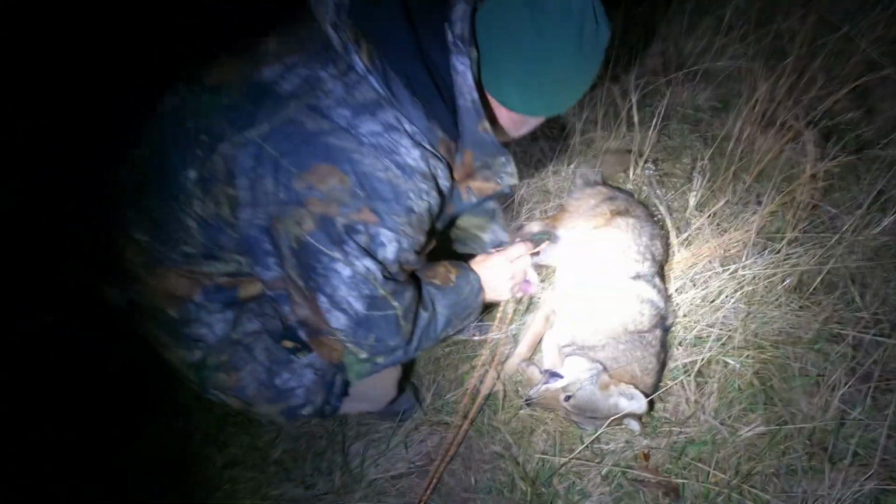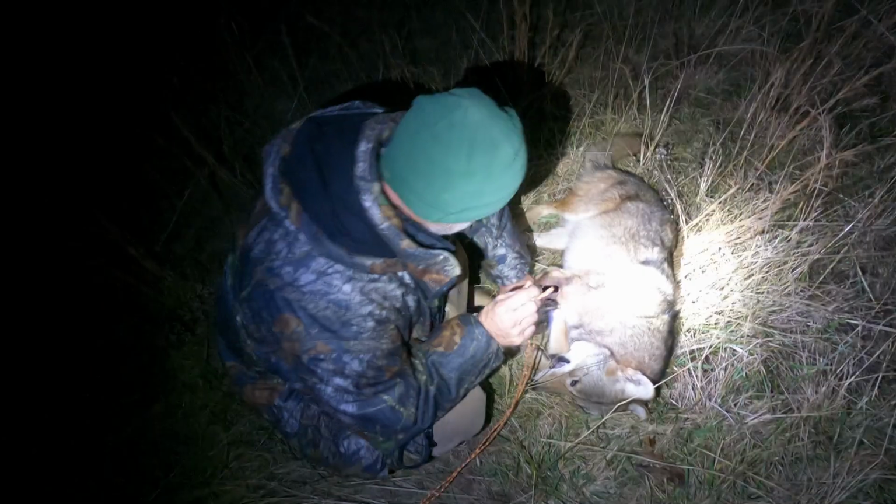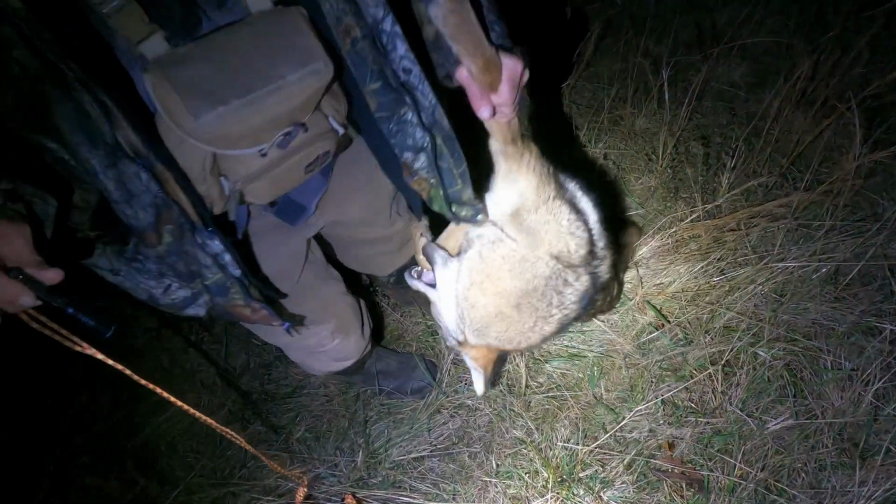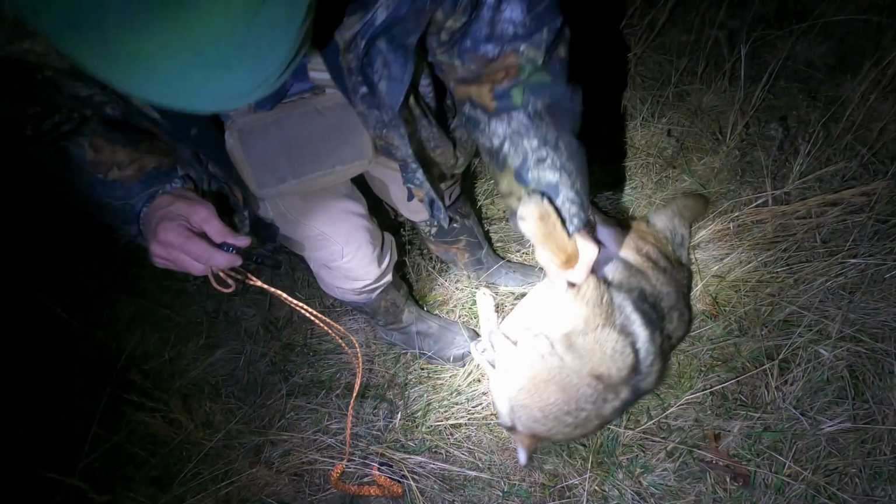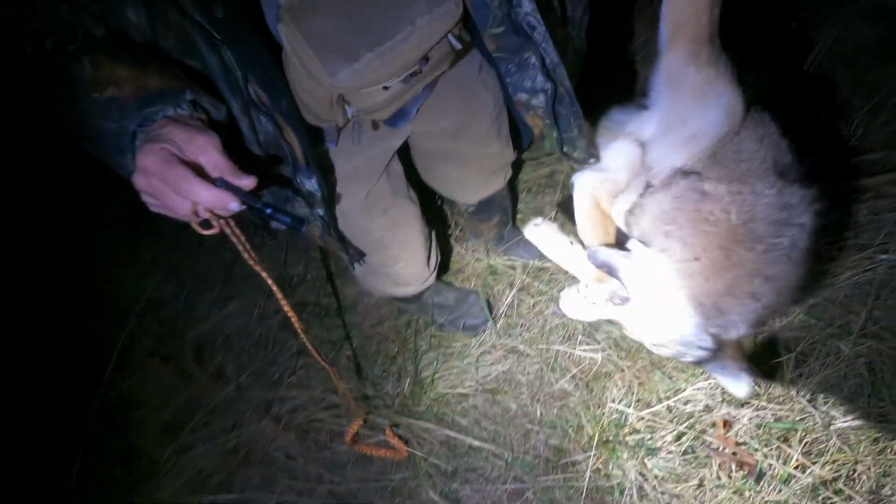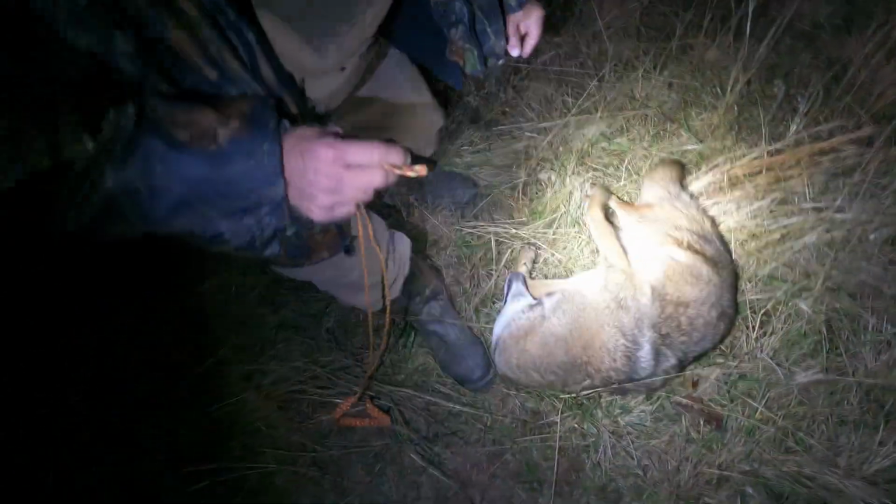But he hammered it. That gun sounds like somebody's dropped a piece of plywood off of the top deck, and it just slaps flat. My goodness. Did he bite through his arm? He's working on it. Yeah.